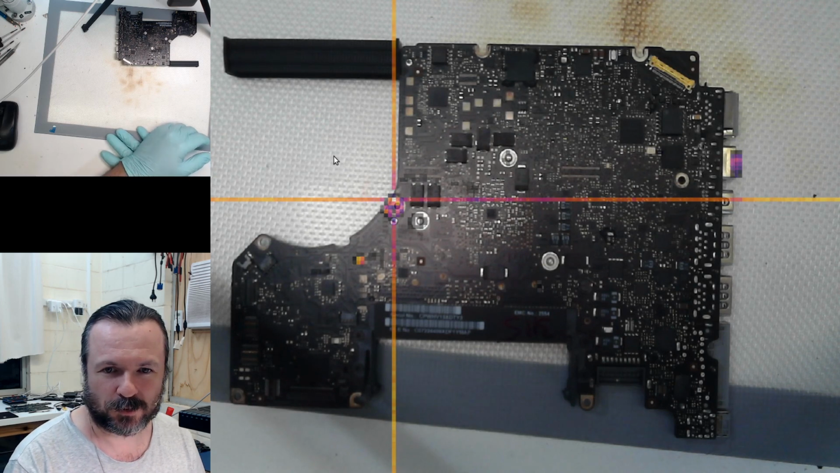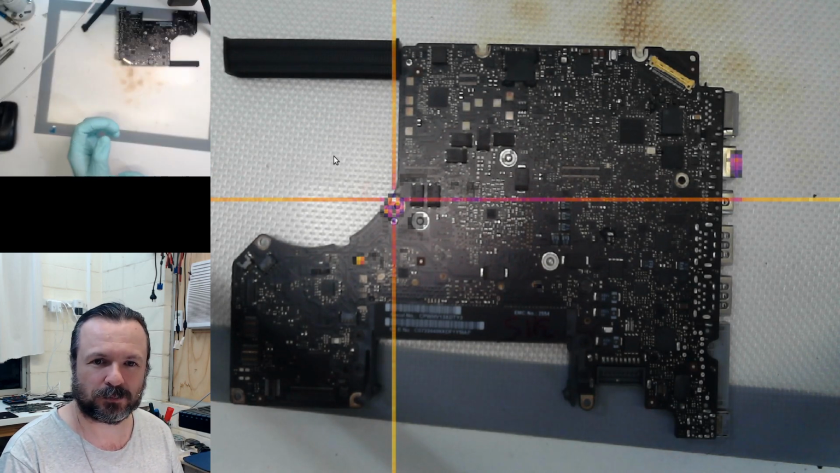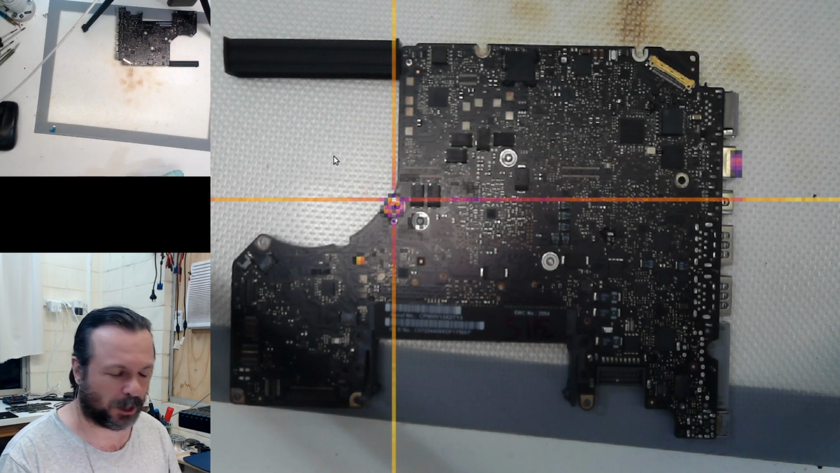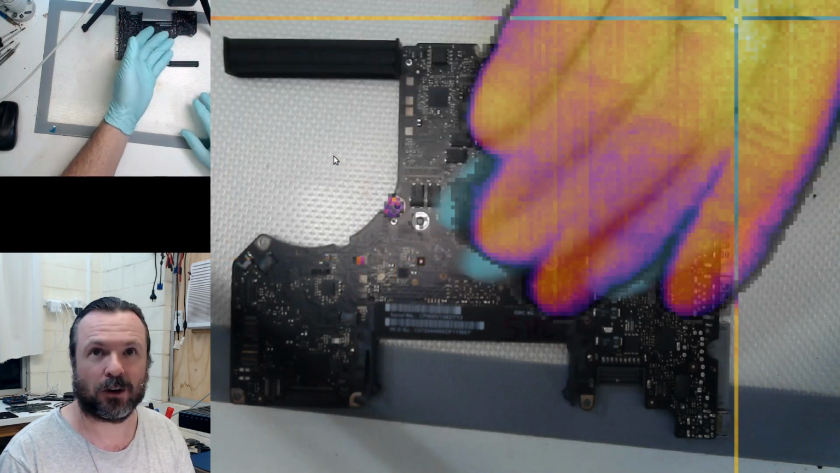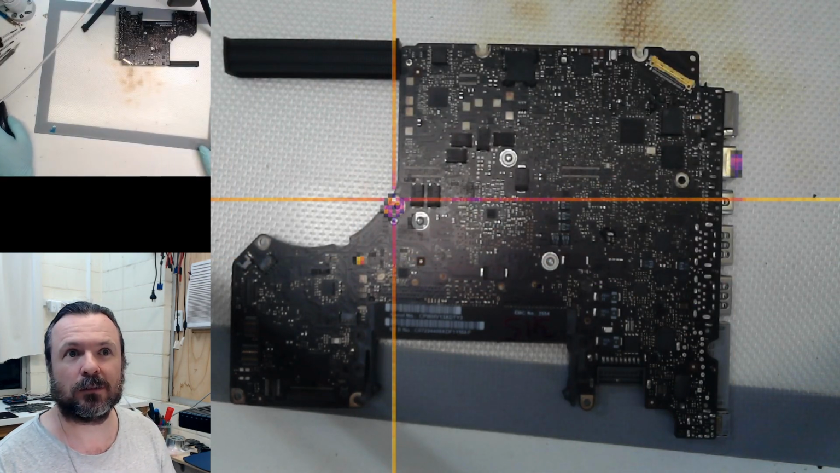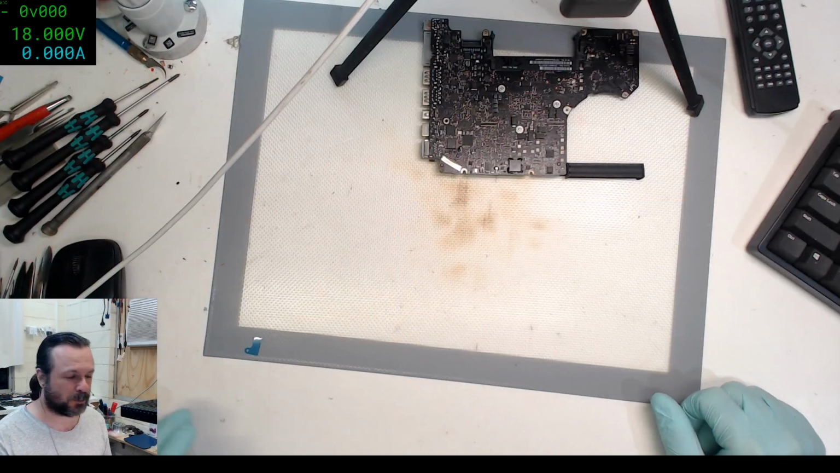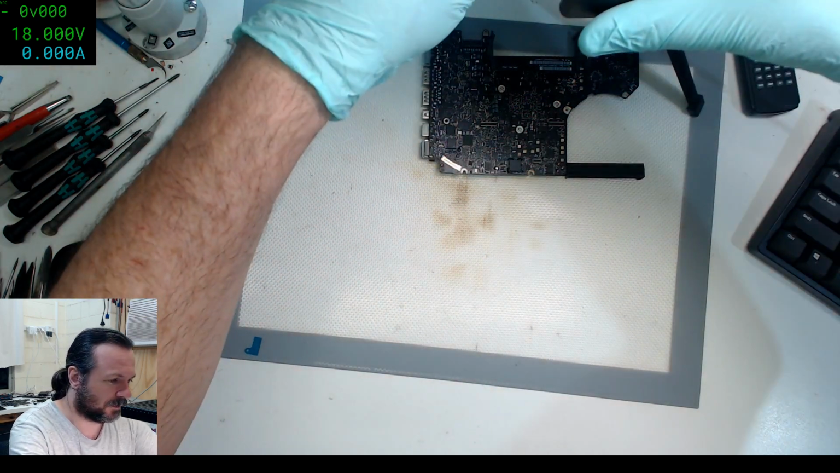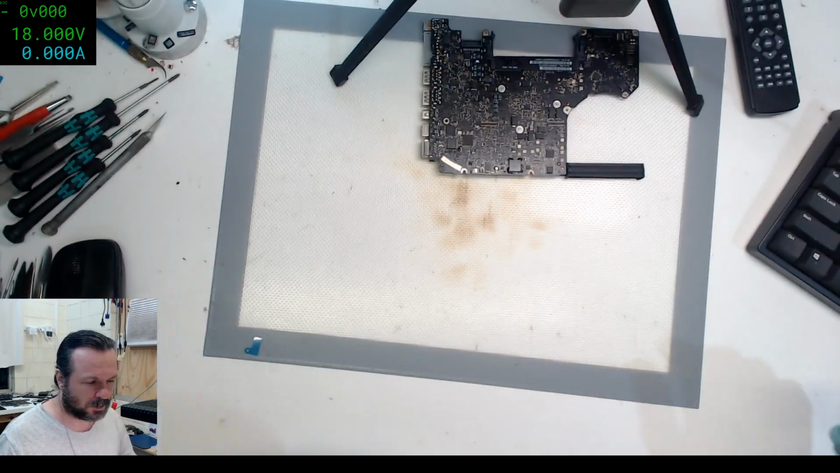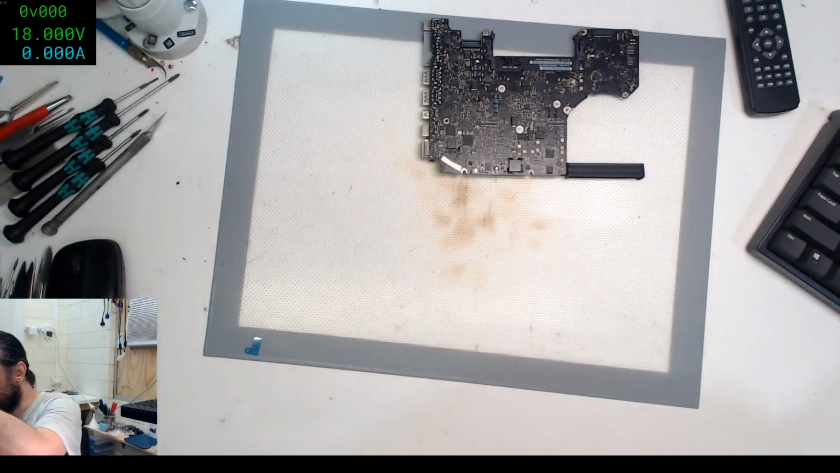Short the MOSFET, inject 20 volt into PPBUS. Yeah, the MOSFET's a bit of an overkill. I want to go for a resistor or a cap. So, alright, I'm going to have to get this camera out of the way and get back to just a normal overhead. I'll find a better way of placing this camera later. For now, I'm just going to keep it on this tripod and put it off to the side somewhere.